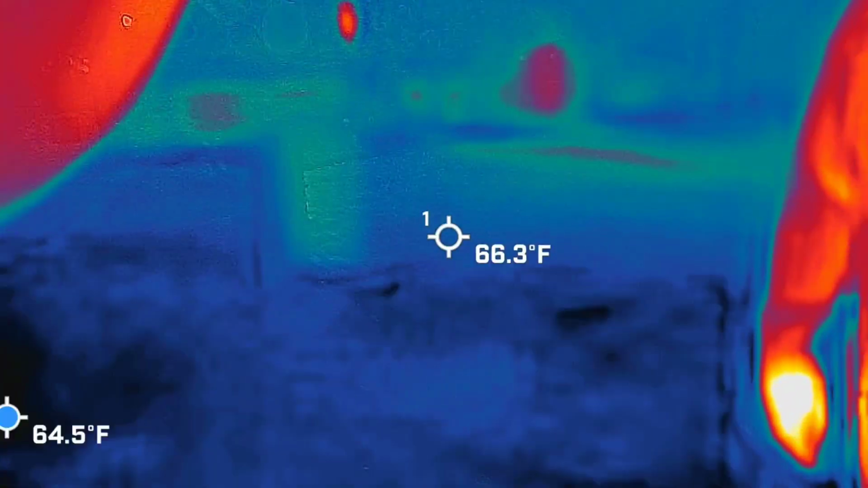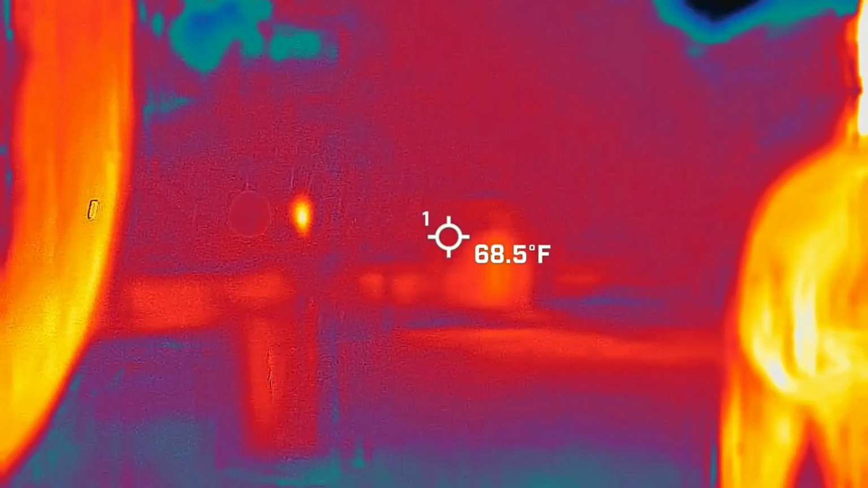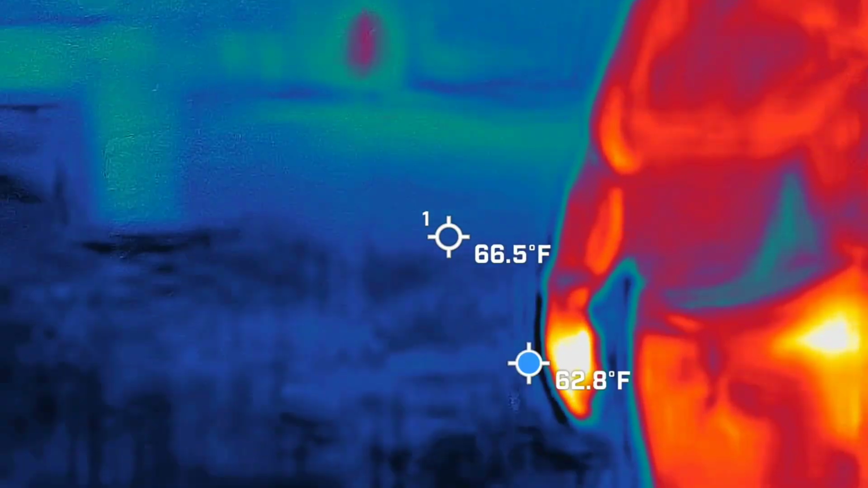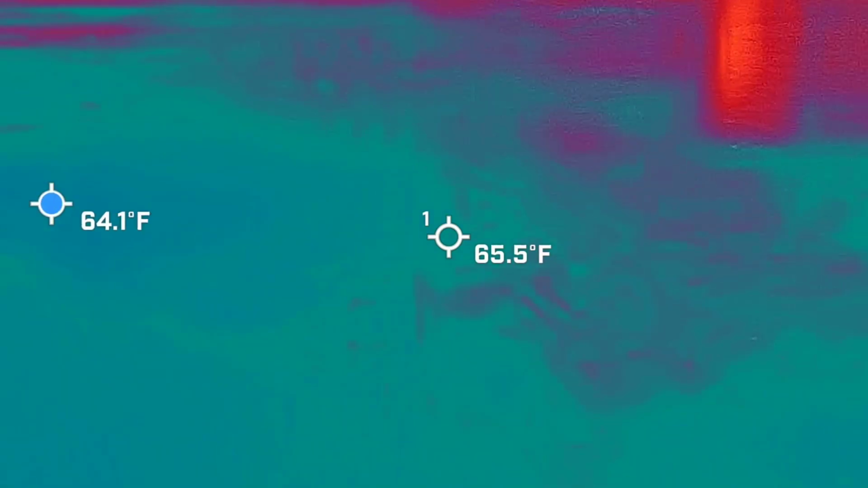Thermal can be cool to watch, but the one in the family. Which one in the family? The one in the family. Which one? Tell us. What? Oh, it's that thing.